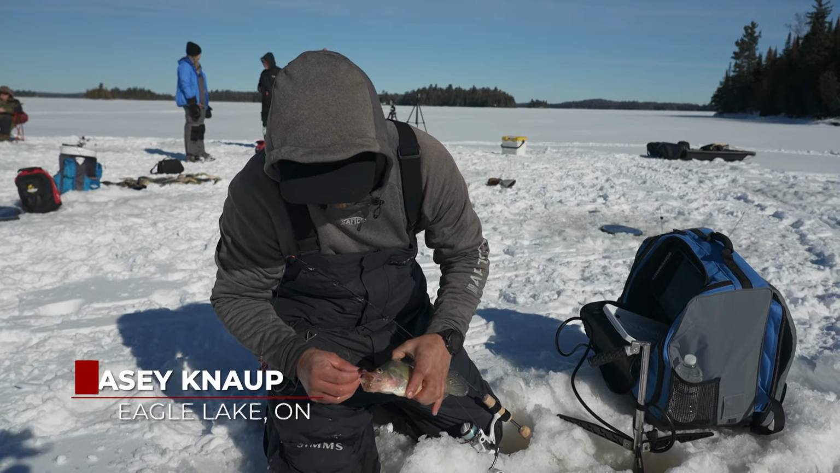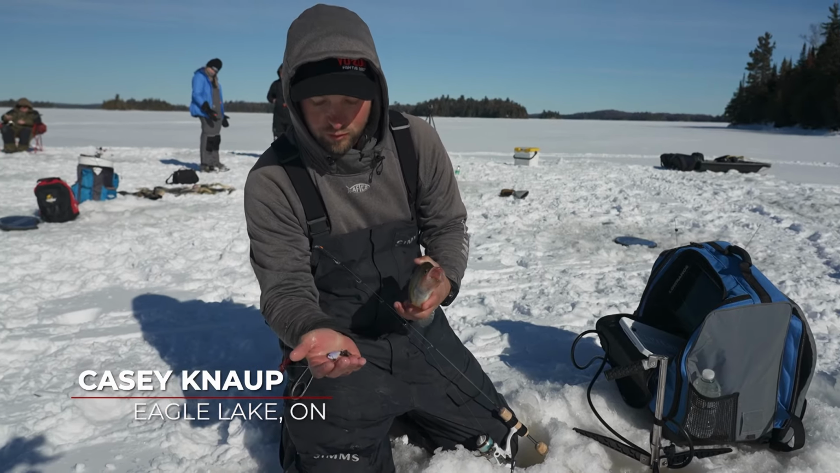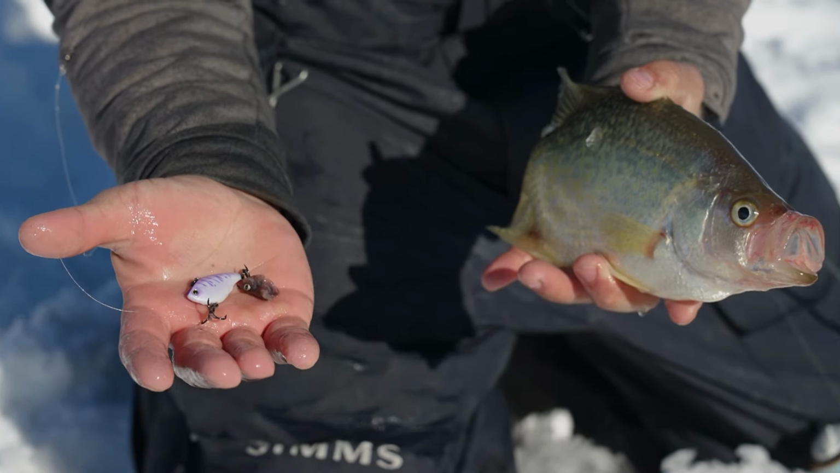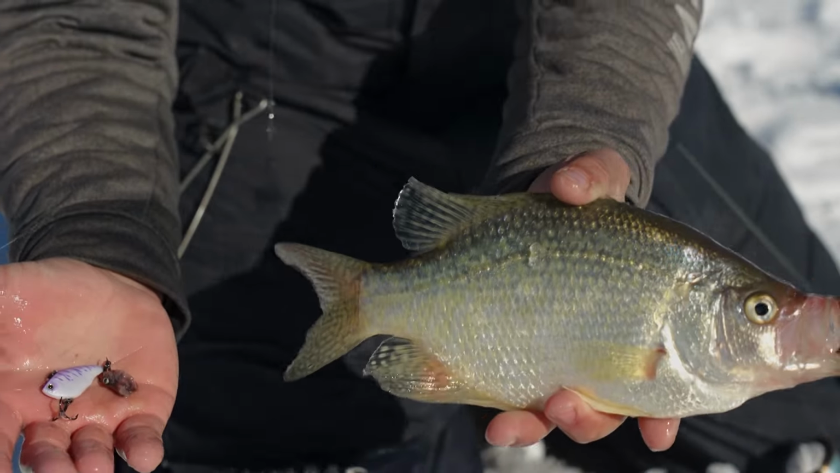So the nice thing about this Yo-Zuri Mini Vibe is that it's mimicking a crappie's favorite food, which is a minnow. And when you're chasing big slab crappies, an aggressive bait like this equals this.